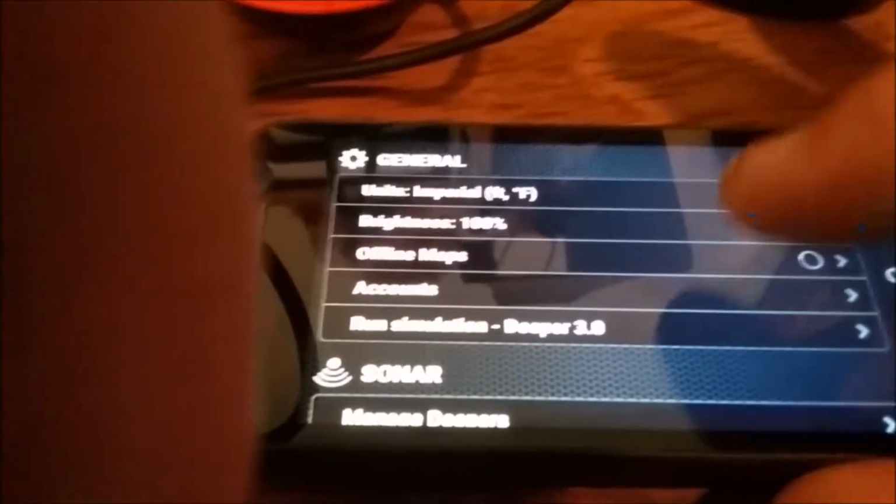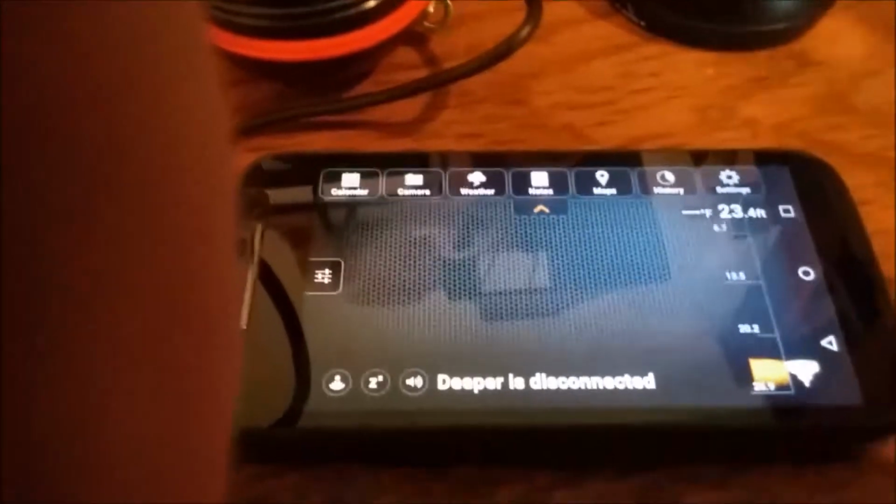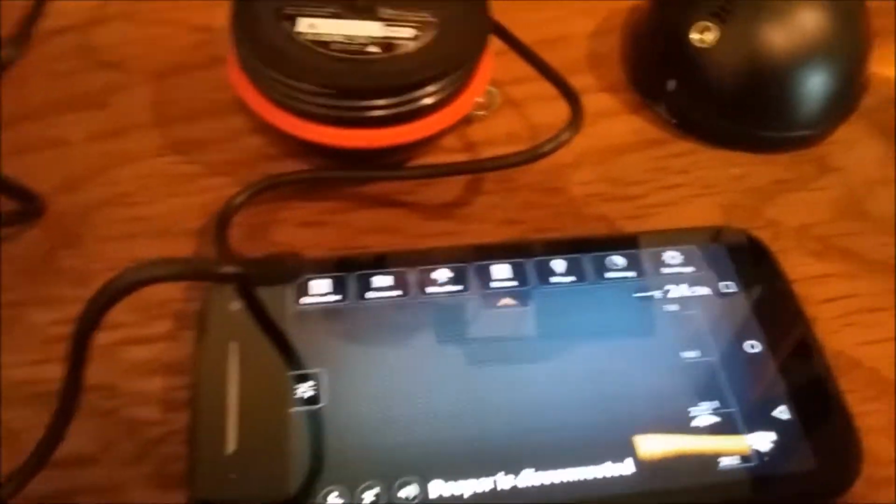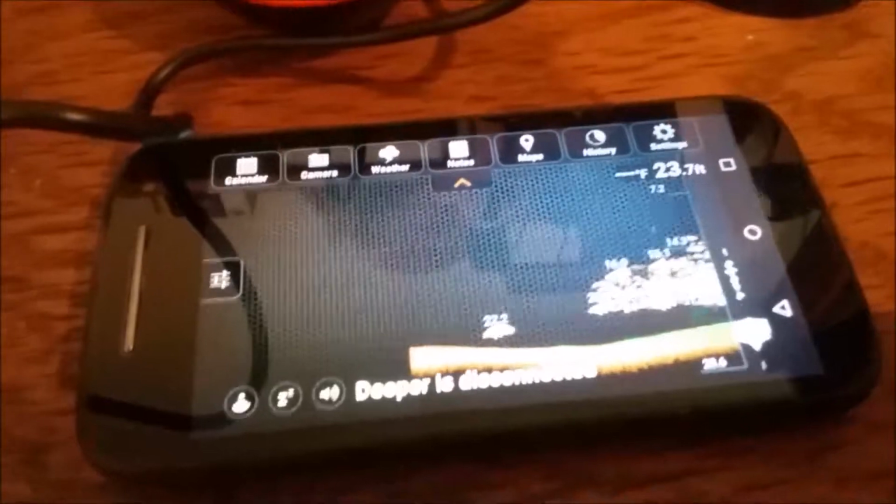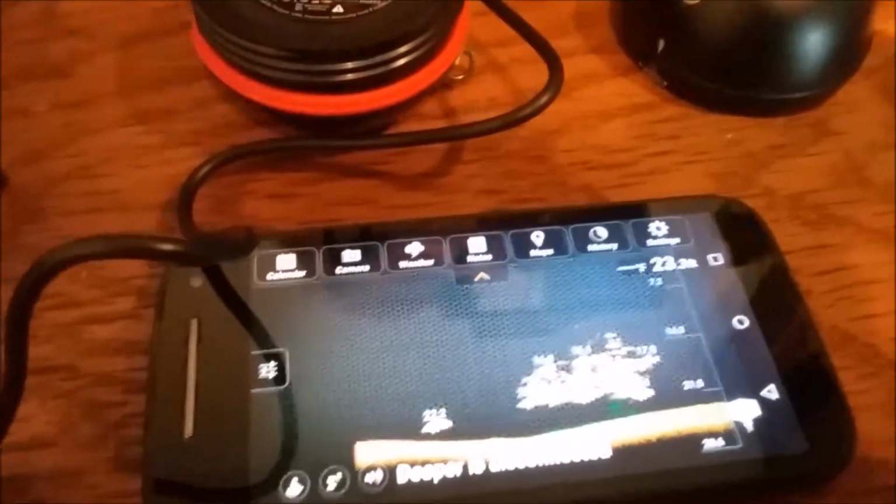Settings, run simulator. And there you go. I've got that app set up and it's running the simulator while it's charging, and boy, there's a lot of fish underneath this desk. Look at that. Holy crap. So that's all there is to it.